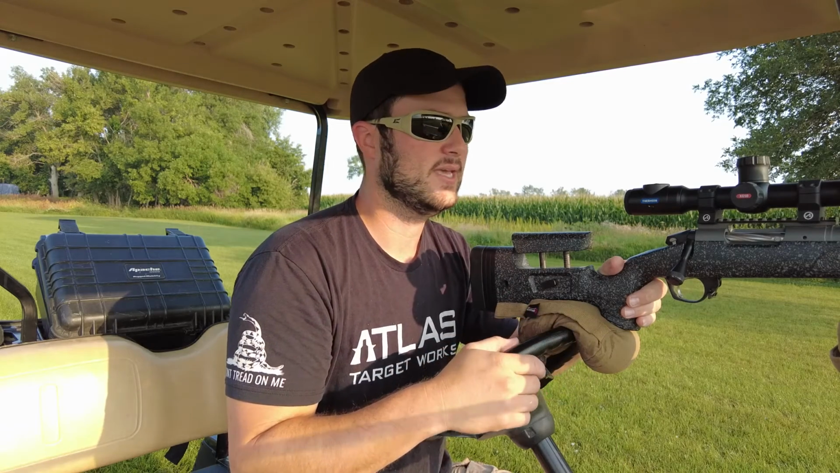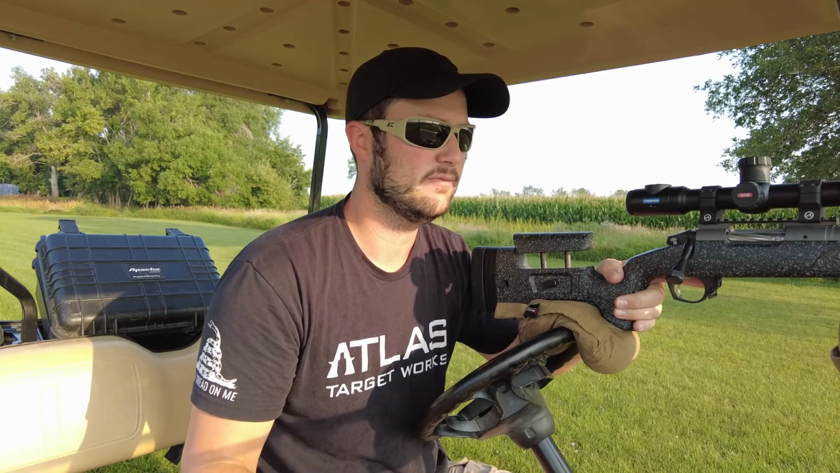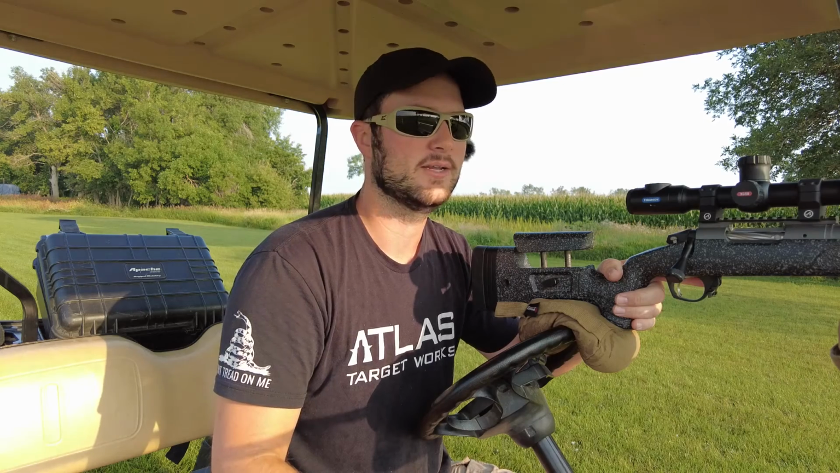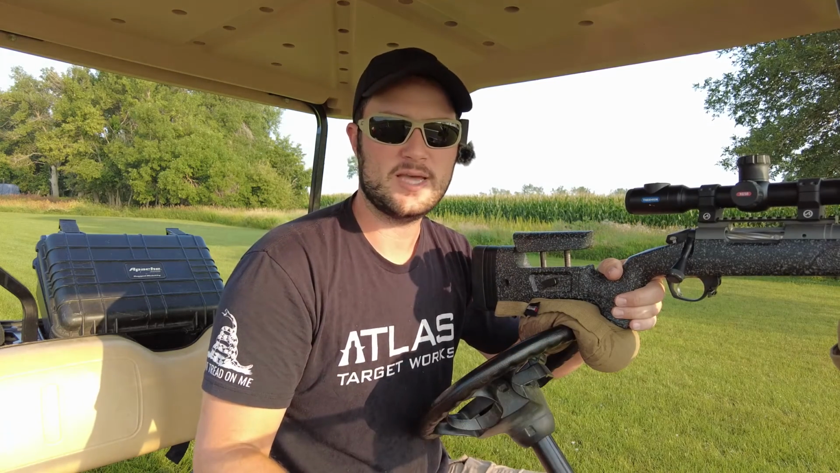I'm going to be taking pictures with this Pulsar Thermion XG50 periodically throughout the day. We'll see how the different targets react, and then based on what we find out here, we'll put it on a real target and look at that in some different scenarios. So check these images out that I'm going to take throughout the day.